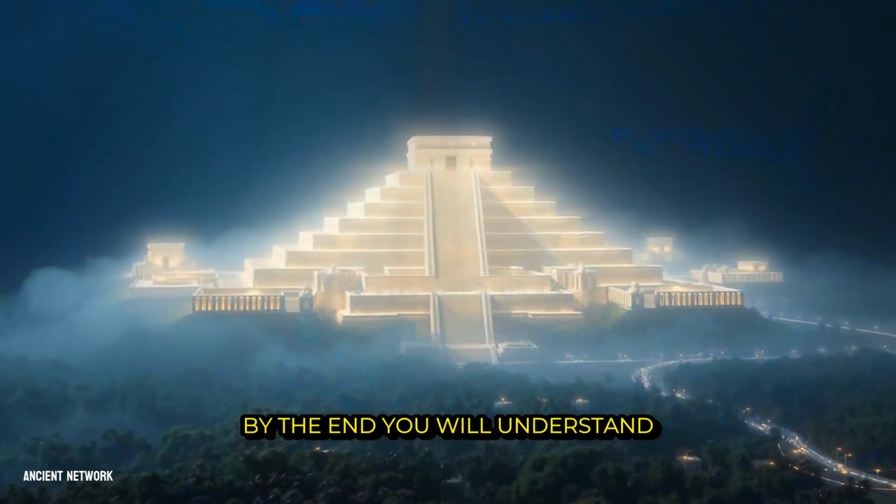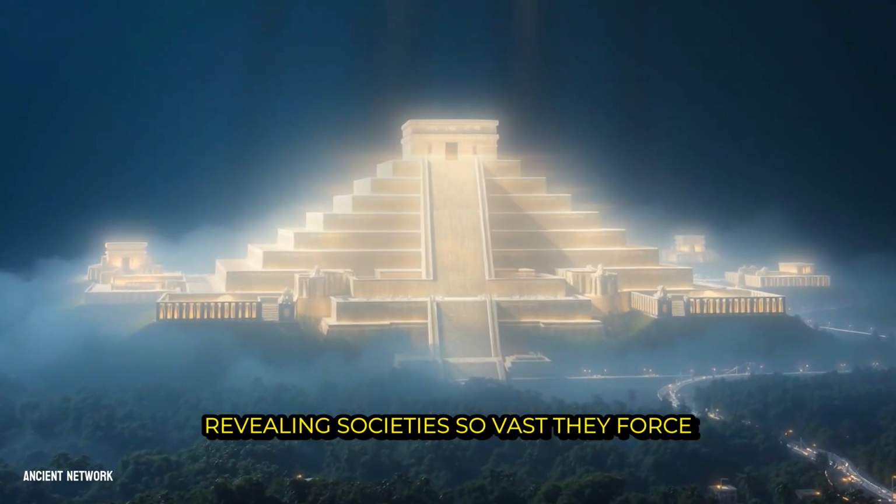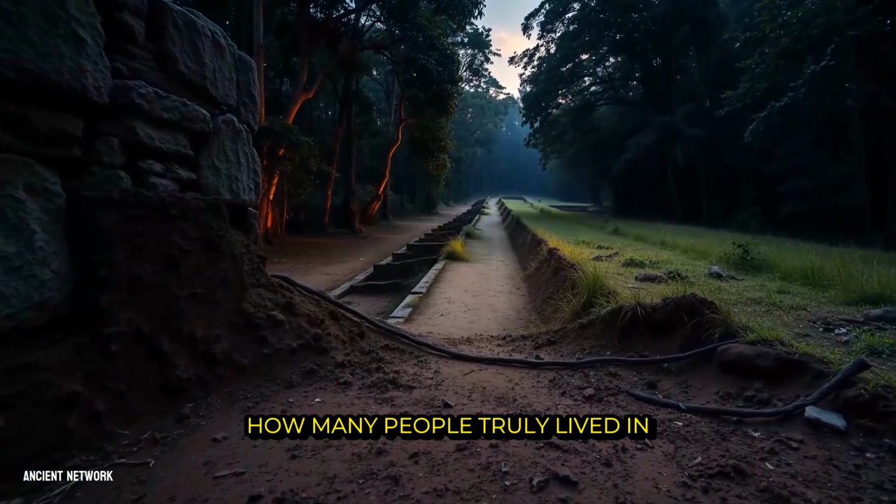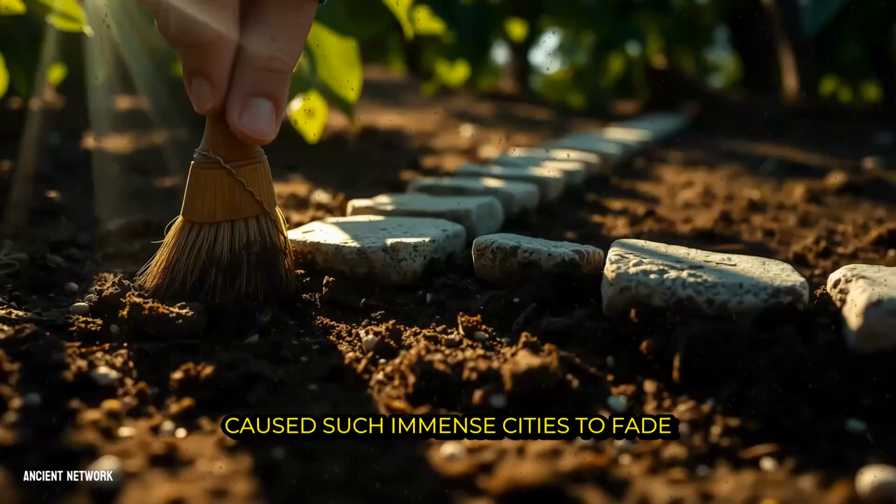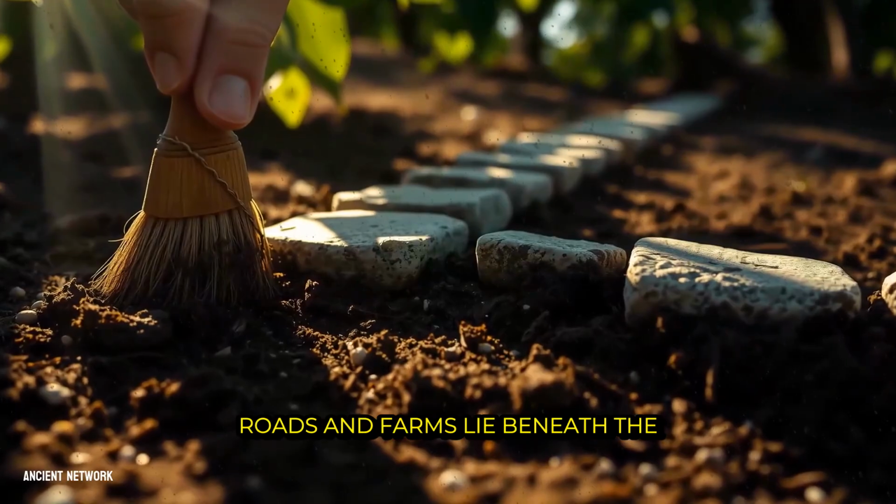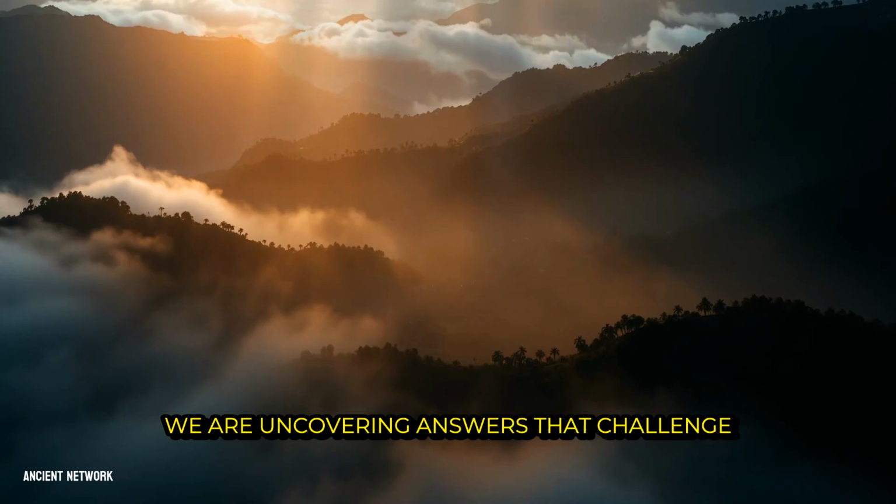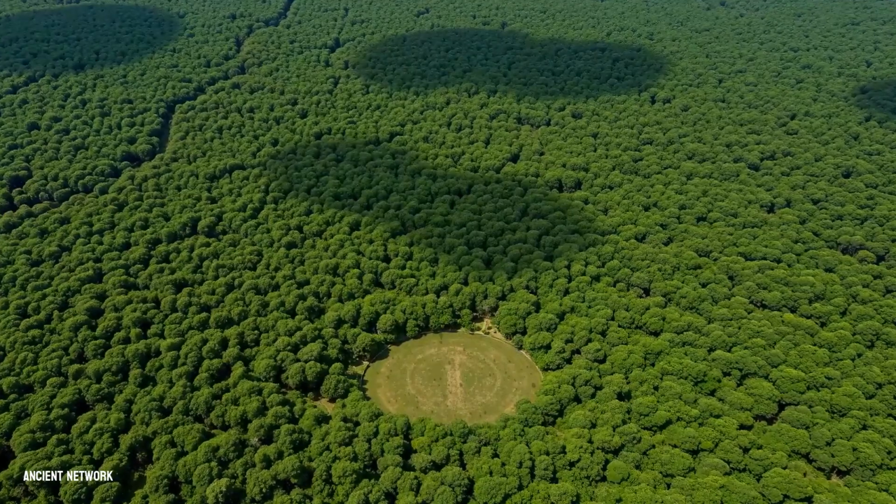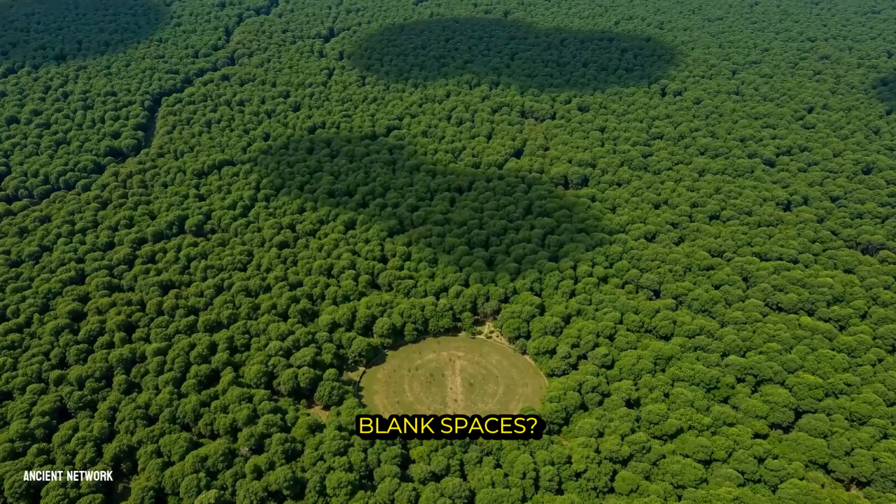By the end, you will understand how a tool of light is revealing societies so vast they force us to rewrite textbooks. How many people truly lived in the ancient Maya world, and what caused such immense cities to fade from memory? What forgotten networks of roads and farms lie beneath the Amazon canopy, waiting to tell their story? We are uncovering answers that challenge everything we thought we knew about the past. What does it mean to discover that our historical maps were mostly blank spaces?